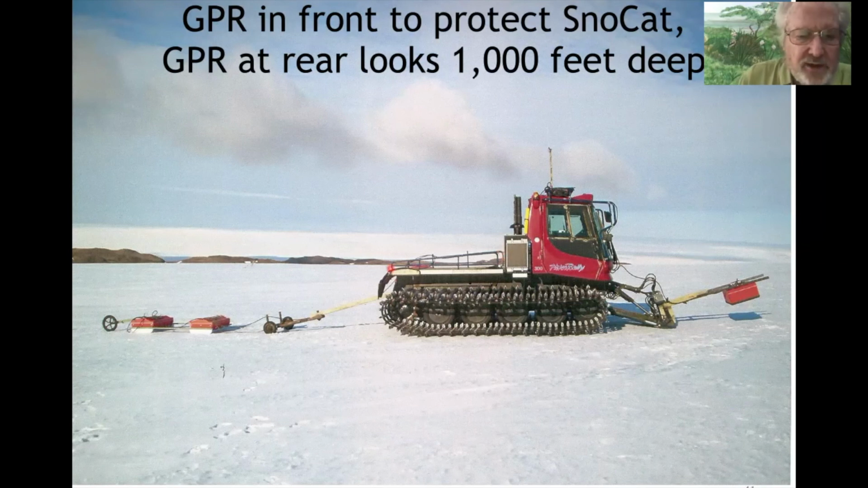The antennas in the back, this is the transmitter, this is the receiver, could look down as much as 1,000 feet in ice. Ice is a good conductor for an electromagnetic wave. So the unit back here would map where the crevices are. So when you find the crevices, especially when you find a big one, here's